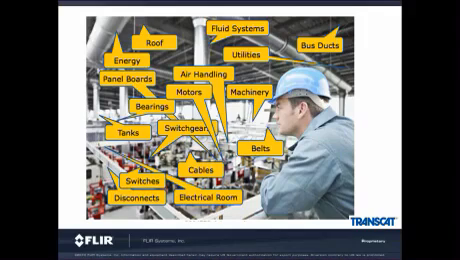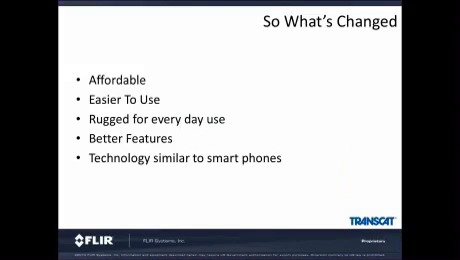And in this picture, we're showing pictures of roofing, energy, bearings, motors, bus ducts, tanks, belts. All of these are potential applications that a thermal imager can help you solve the problems that plague the plant every single day.